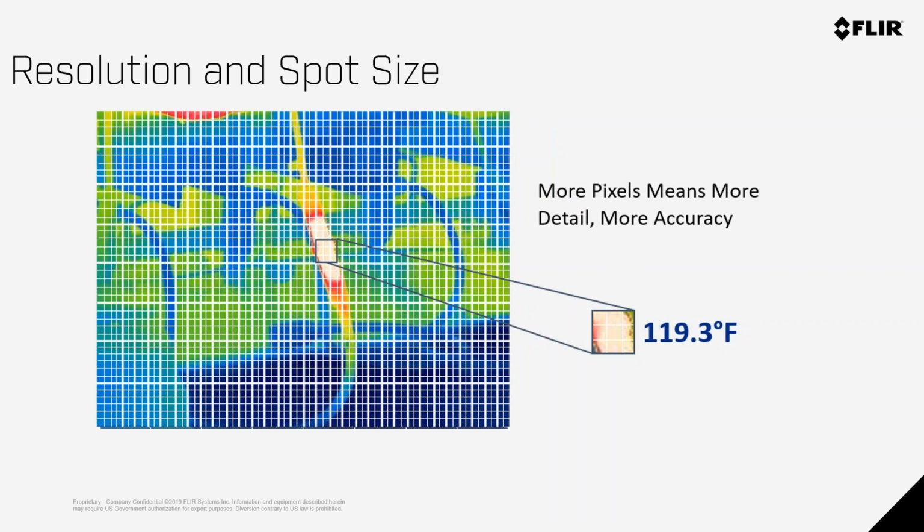The more pixels I add, the smaller the sample size, the more accurate the measurement, and now I'm at 120 degrees roughly. If I go back to the chart before, a couple of slides ago, you would see that there is a delta chart for reference over ambient and reference over like. As you can imagine, your decisions would probably be different based on the resolution of the camera that you have.